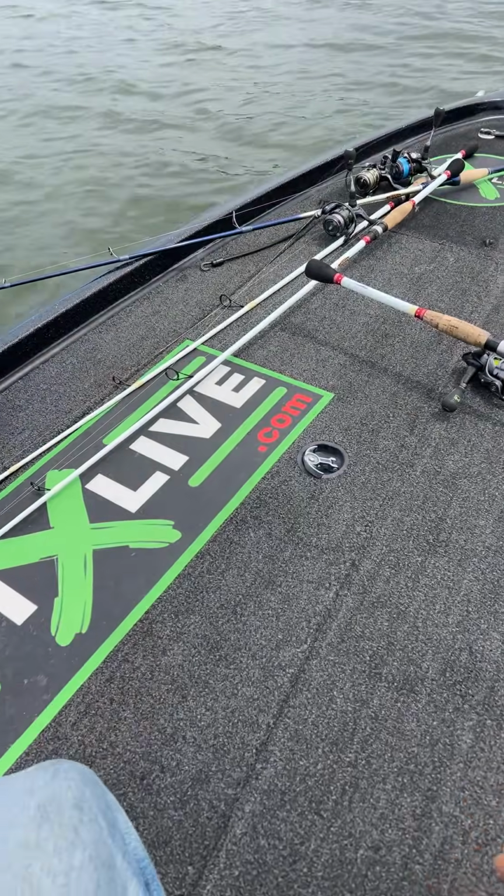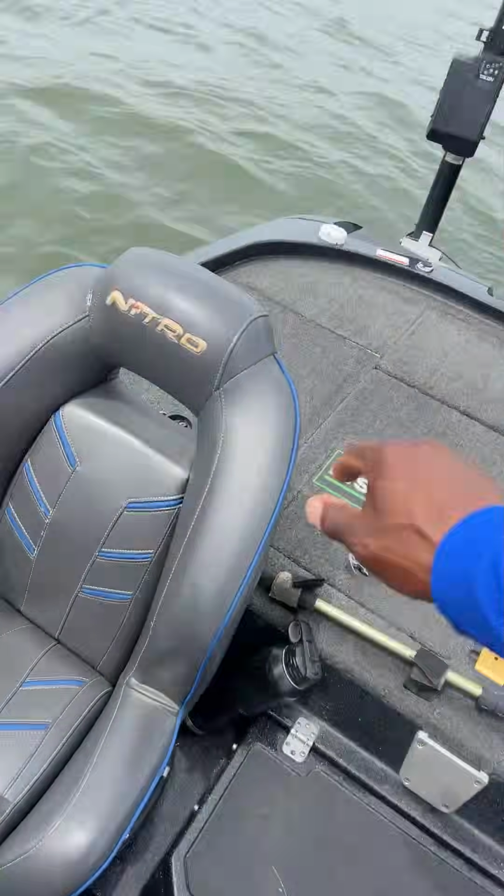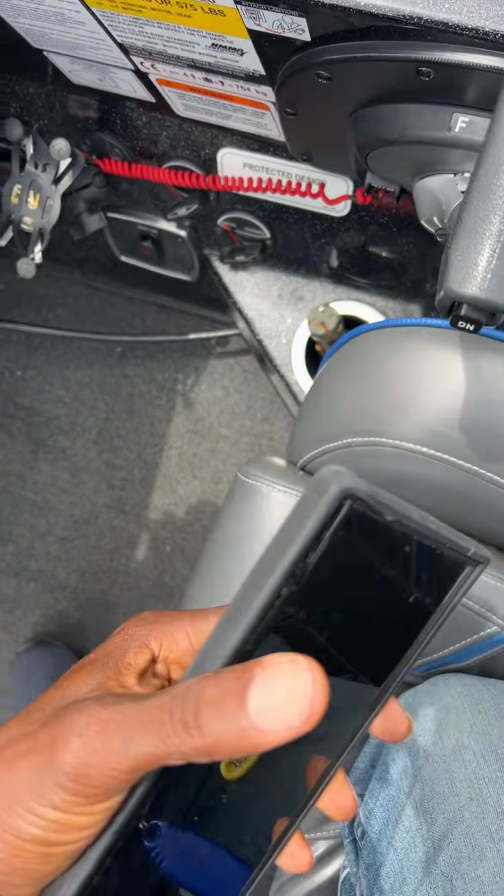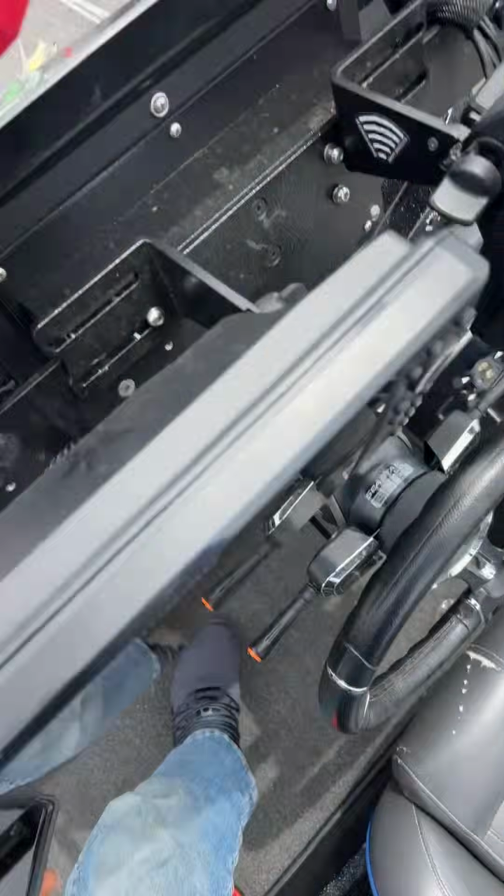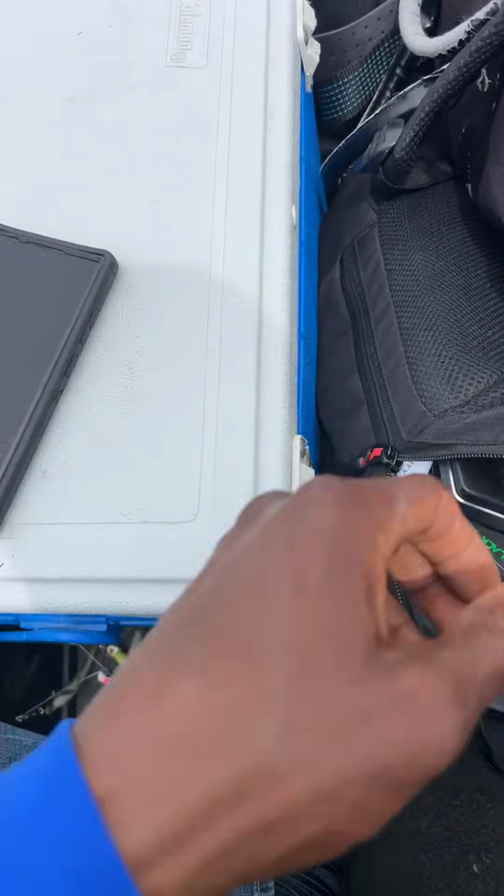All right, so there we go, guys. So we got pattern number 2. Now let's pack up and we're gonna roll to a different area and see if I can get some bites doing something else now. All right, let's put my phone on a charger.